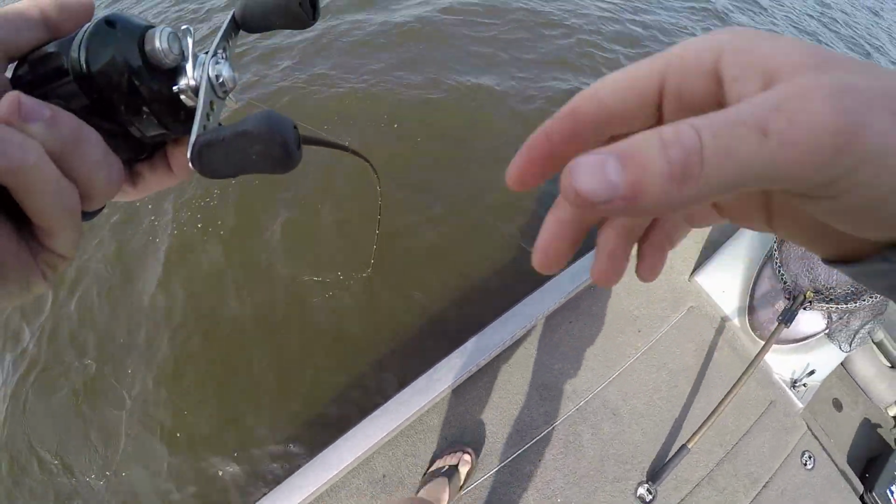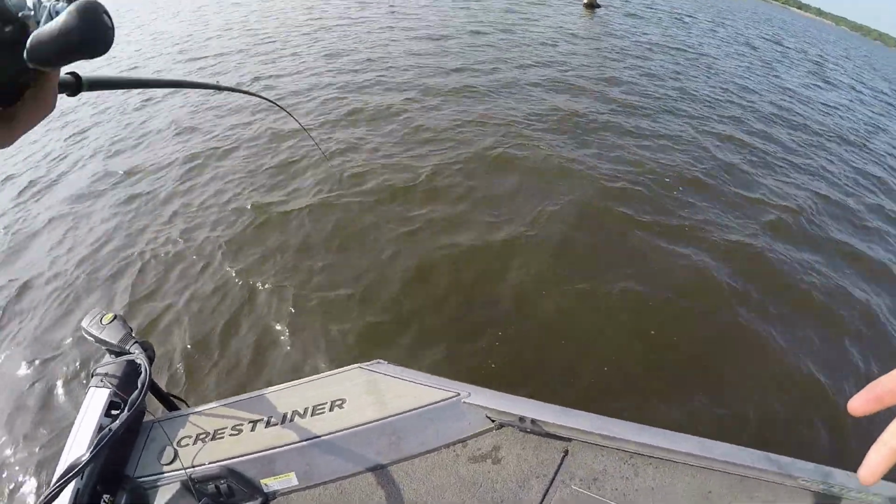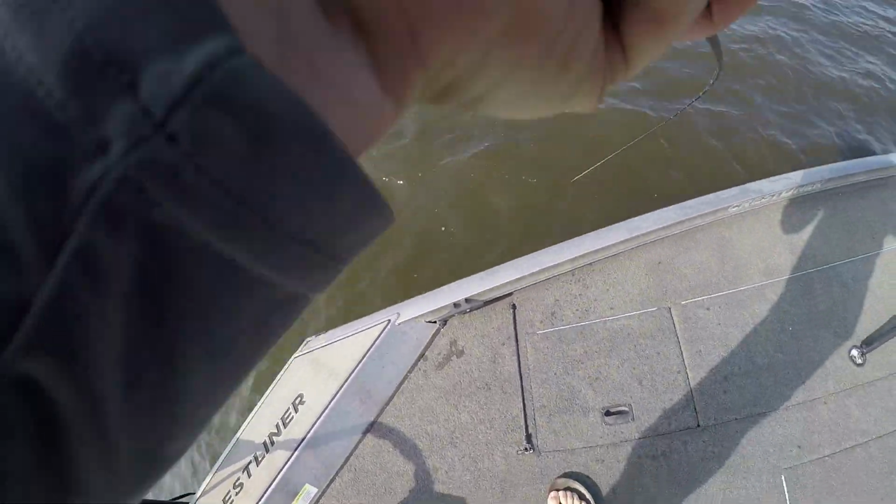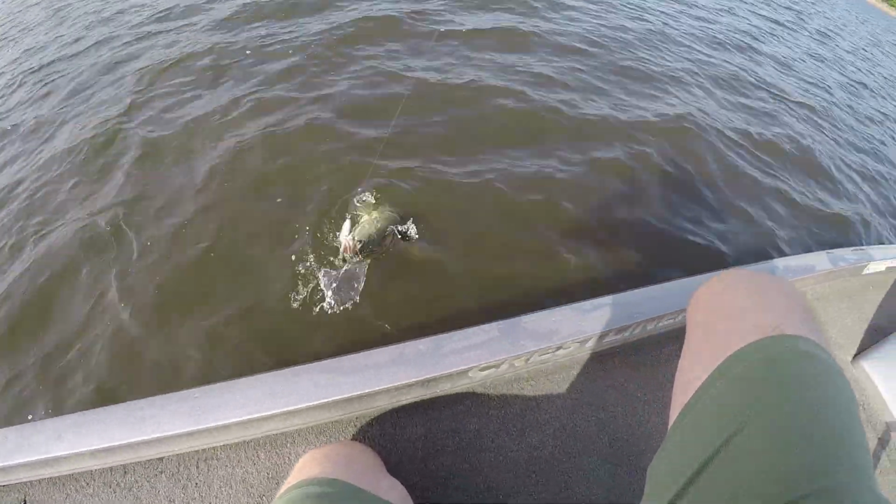Oh man, another good fish on the glide. I was not even close. I just saw that tree and I'm like, man, it looks like the right kind of tree for one to be in. It's just shaped right. And that one came up and about ripped it out of my hands. I hope you guys could see that.